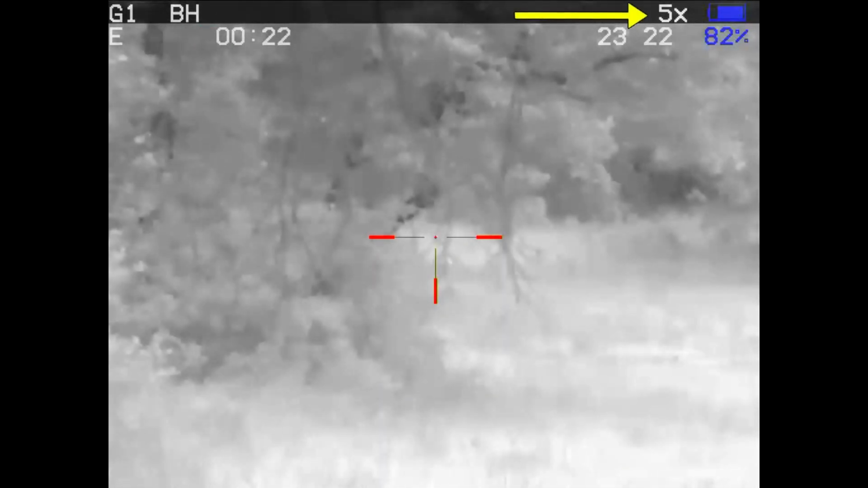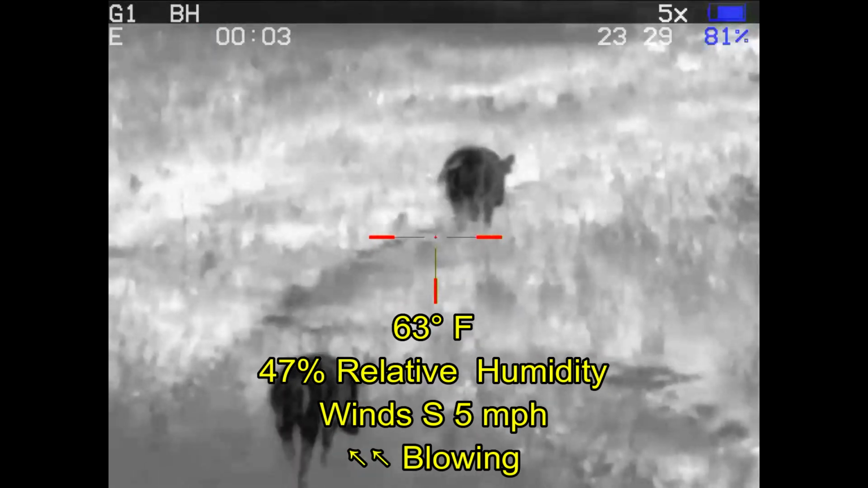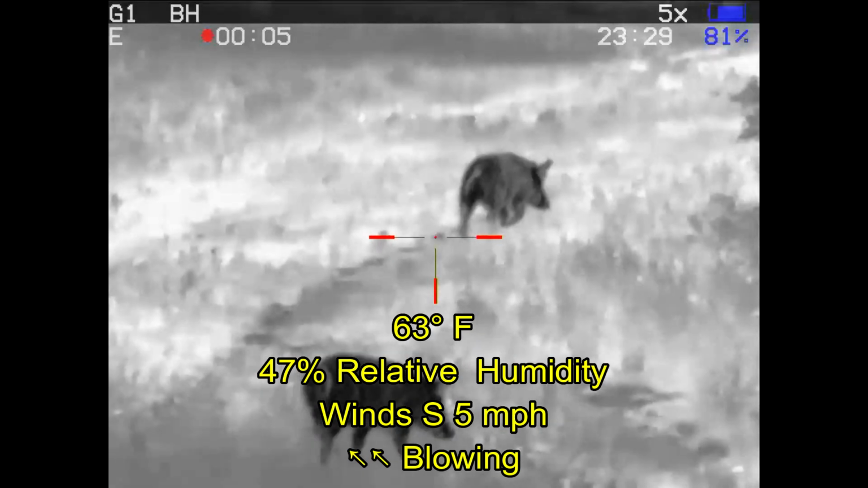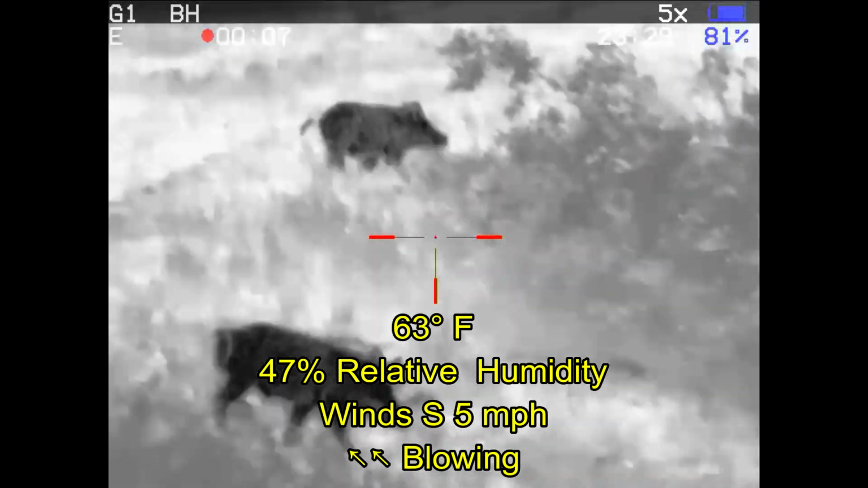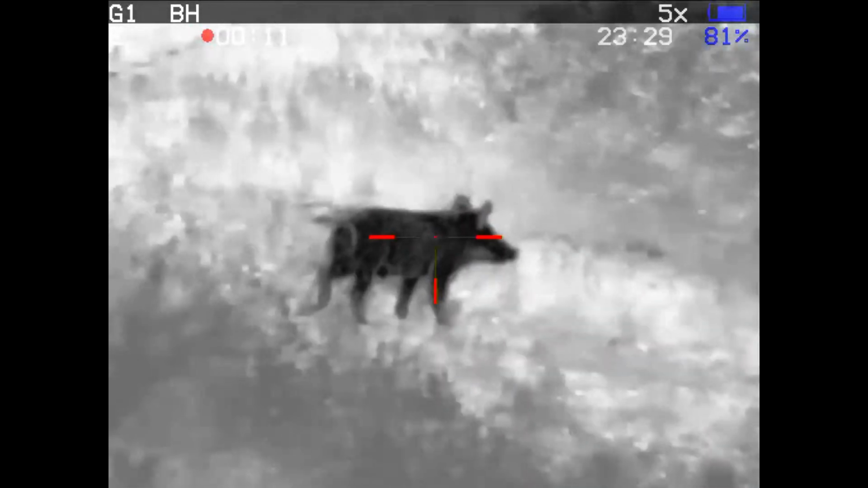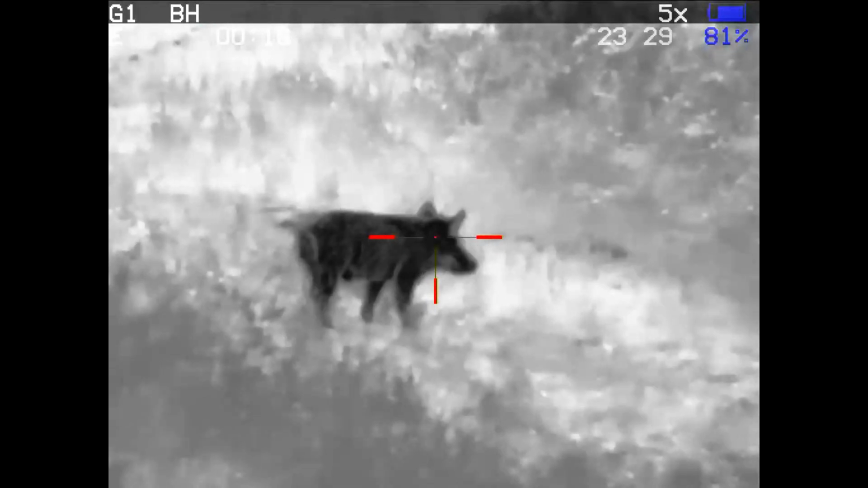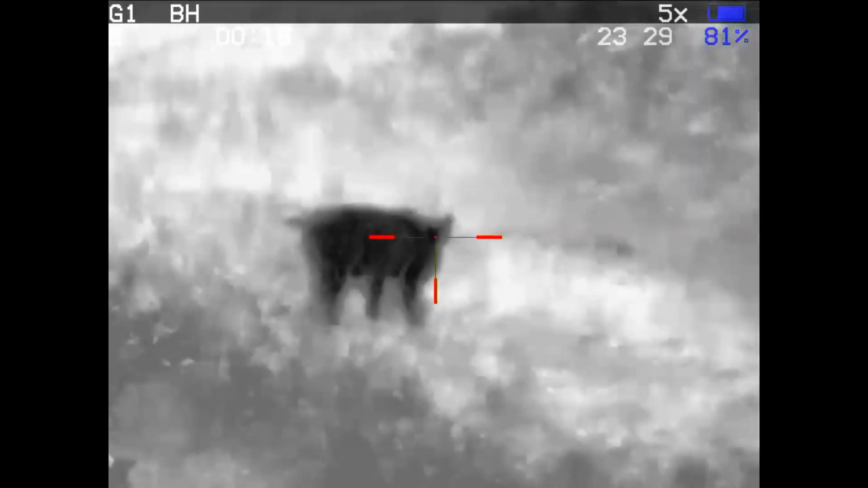You never know. For some reason I'm on 5x power. That was from looking at animals earlier, and I stayed on 5x power. I don't know why. I should have been at 2.5 power. These hogs have actually come in and circled completely around the stand, passed by the stand, walked up onto the dam where this one is now, and notice he's doing the security check.